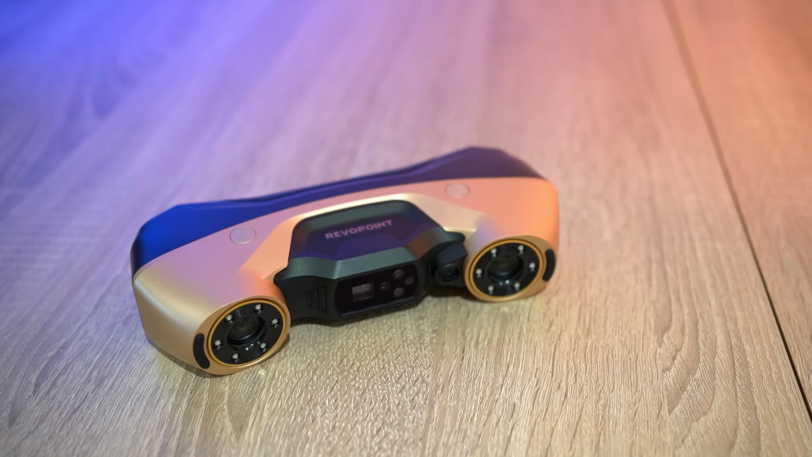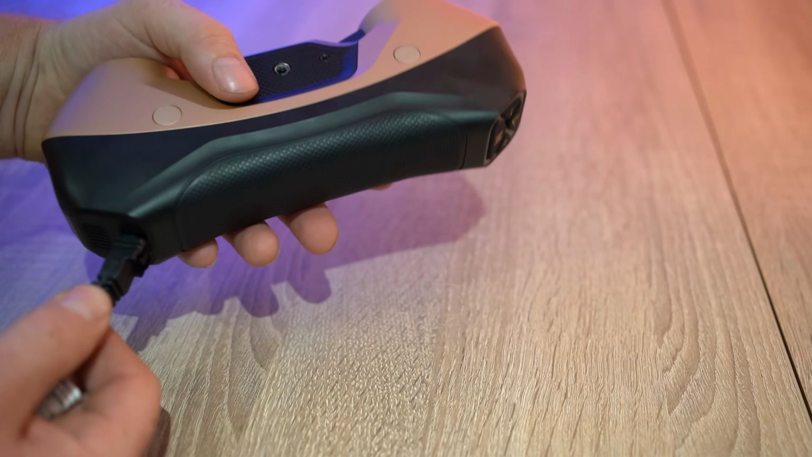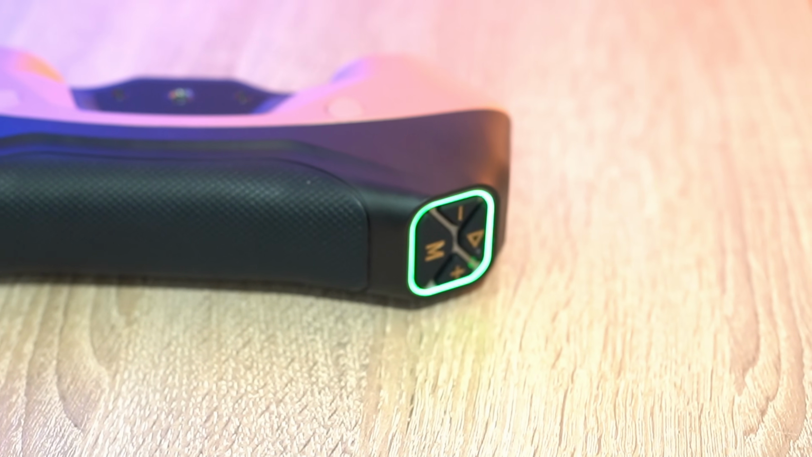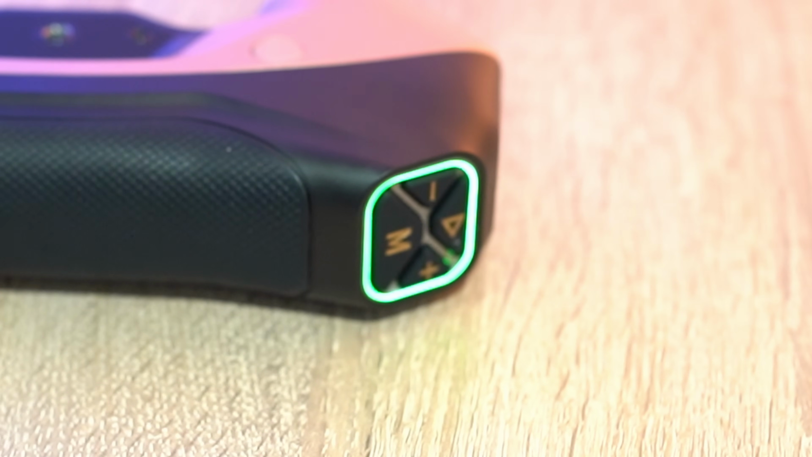Let's start at the back of the scanner. At the bottom you will find a locking USB-C connection carrying both power and data through a single cable. And on the top you will find the controls for operating the scanner. You can start and pause the scanning, change the depth exposure or even cycle between the different scanning modes without having to go to the computer.